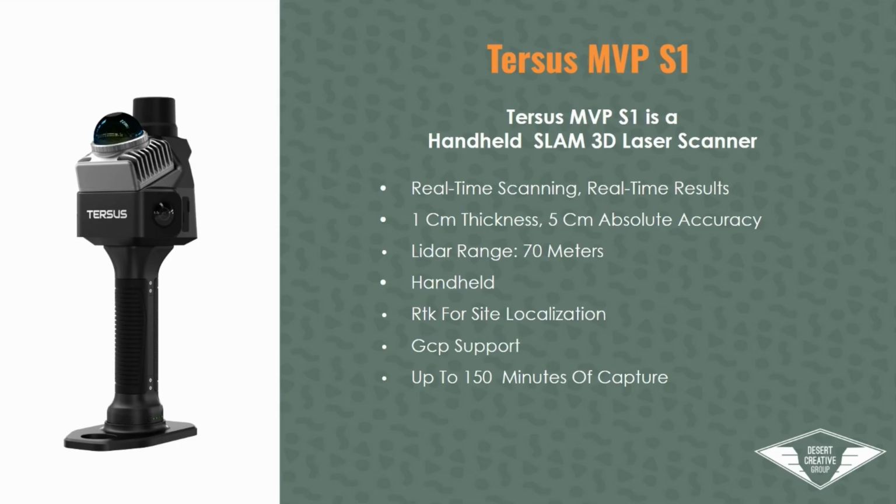Since this does have RTK embedded and integrated into it, this is used for either site localization or also another check, so we know that we're not getting drift in the open environment. It's a check for that as well. This device also supports GCPs, which are ground control points, and we can capture up to 150 minutes of data